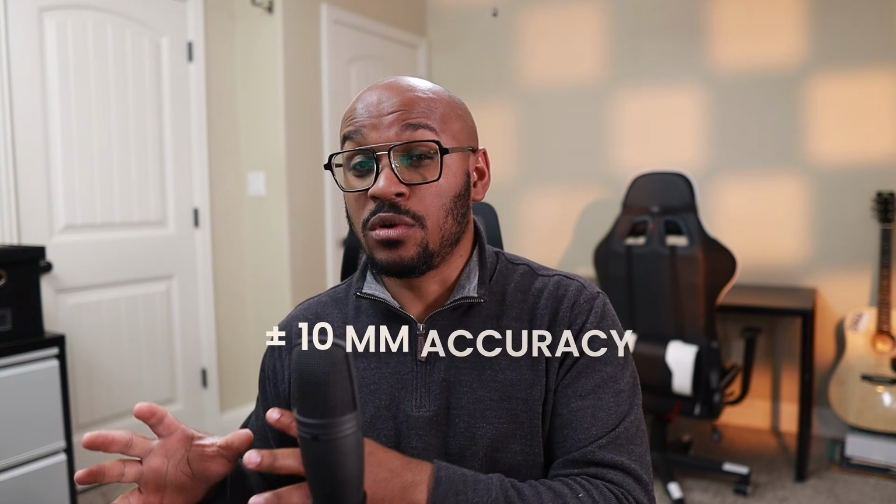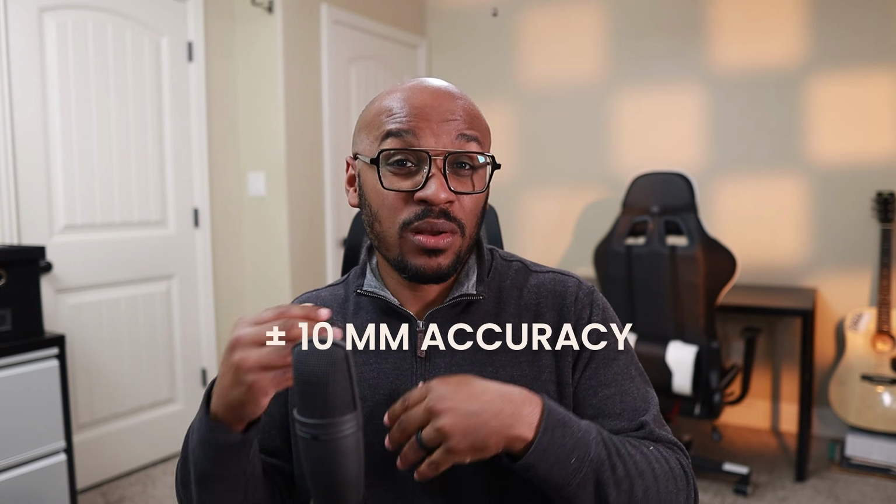Now let's talk about accuracy. The M2 will give a plus or minus 20 millimeters, while the P4 tightens that to a plus or minus 10 millimeters. That's a huge jump in accuracy.